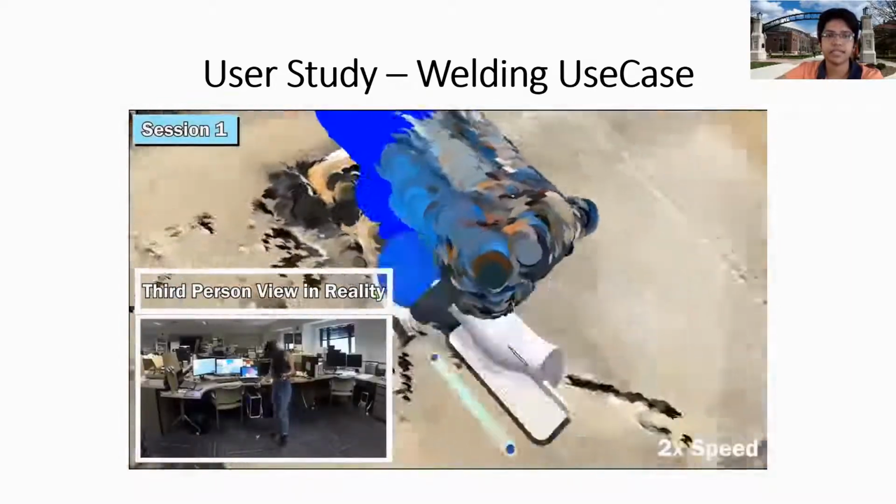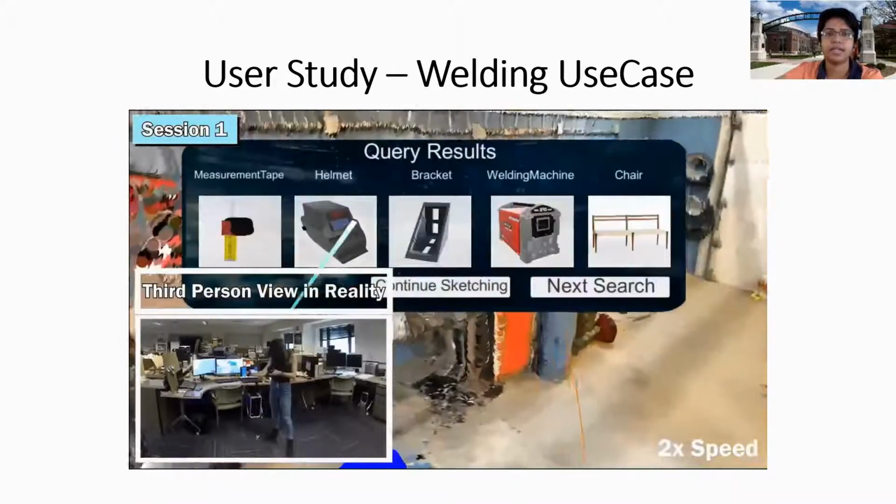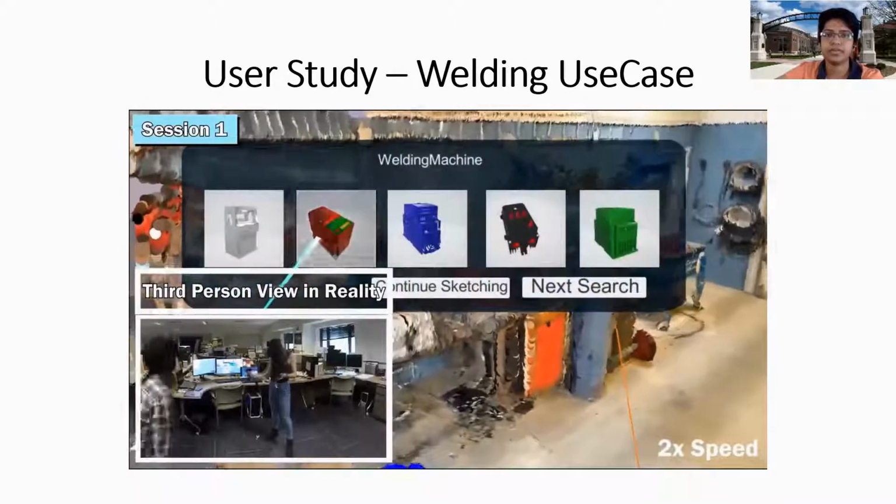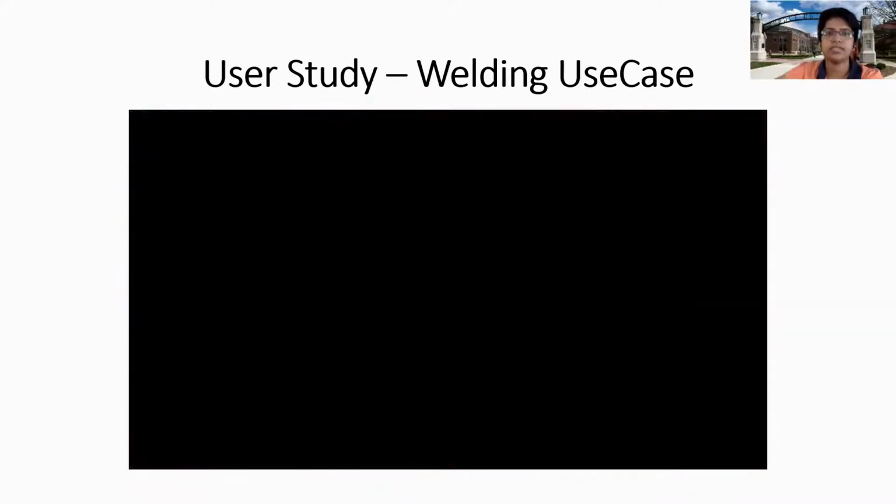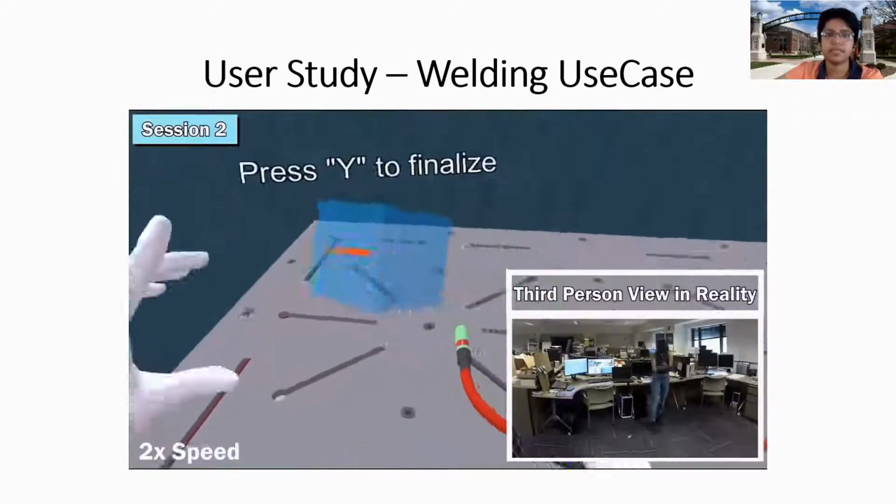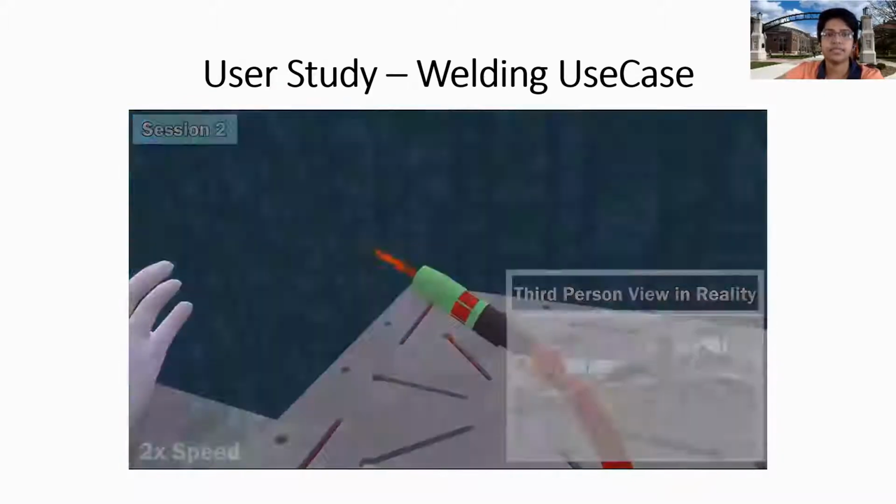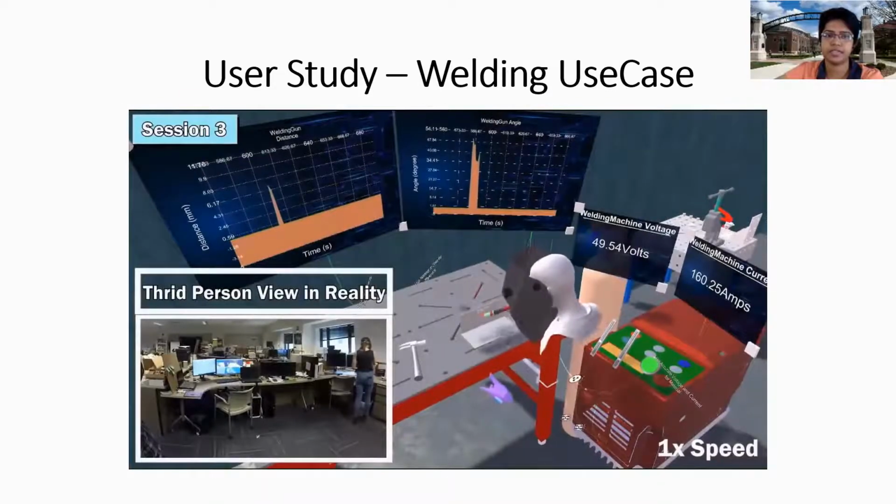In the first session, users created the virtual welding scene by interacting with the point cloud of a scanned welding station using brush tool features. During the second session, users attached relevant behaviors to the virtual objects. In the third session, users performed virtual welding in the setup they created during the previous sessions.